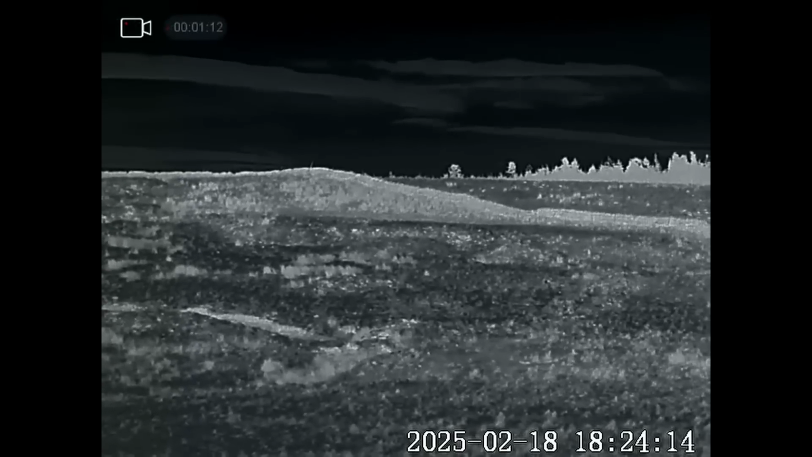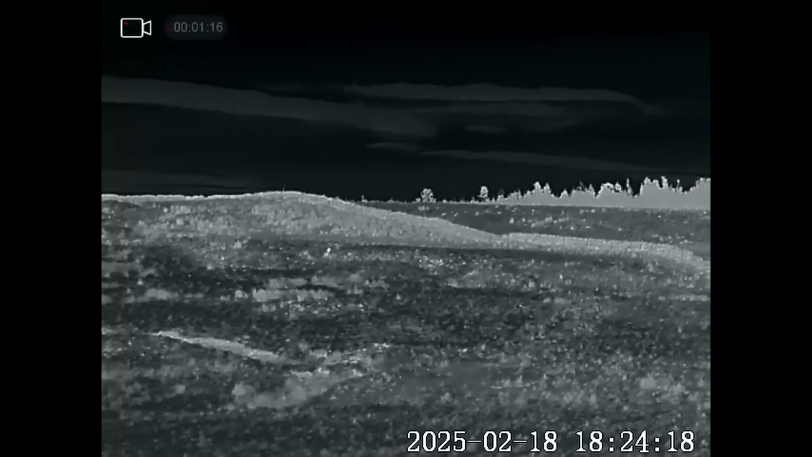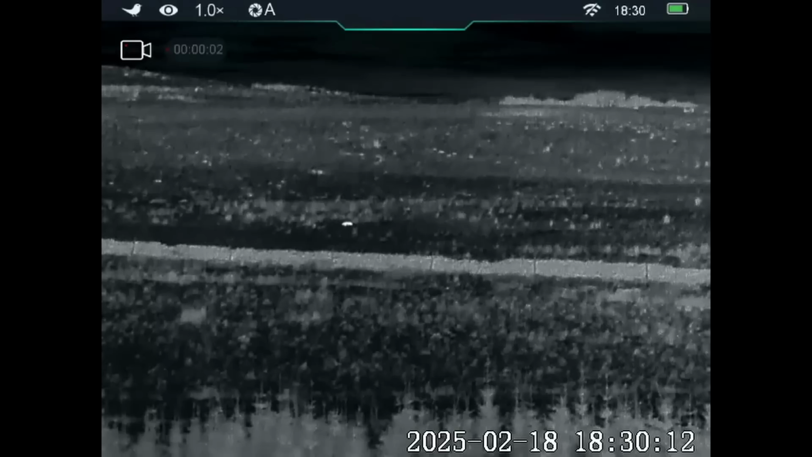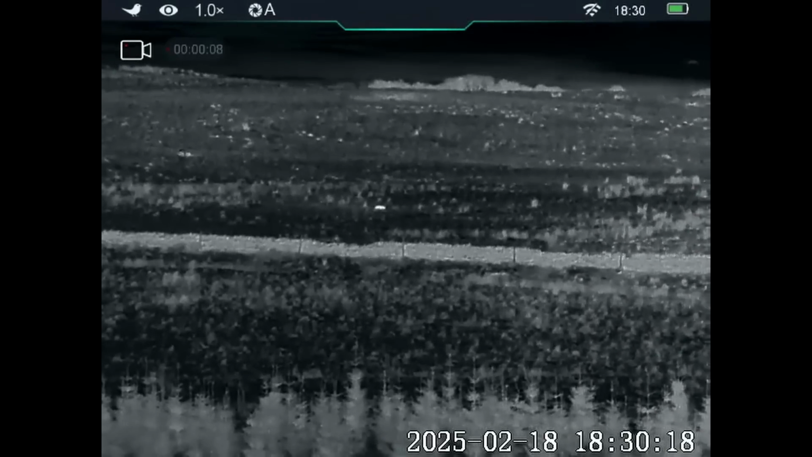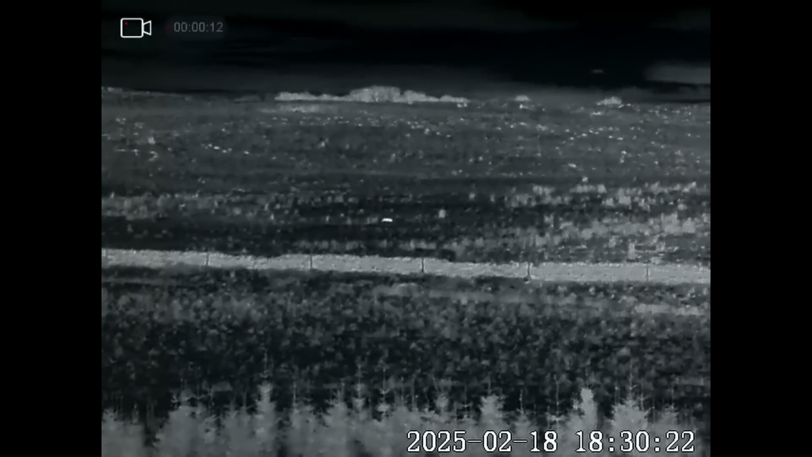Right, it's just dropped down there somewhere to investigate, and it's back out again. Looks like it's heading towards the wall. Yep, it's come over the wall and it's making its way down. It's heading in the same sort of direction as the last one. It's probably from the same set.